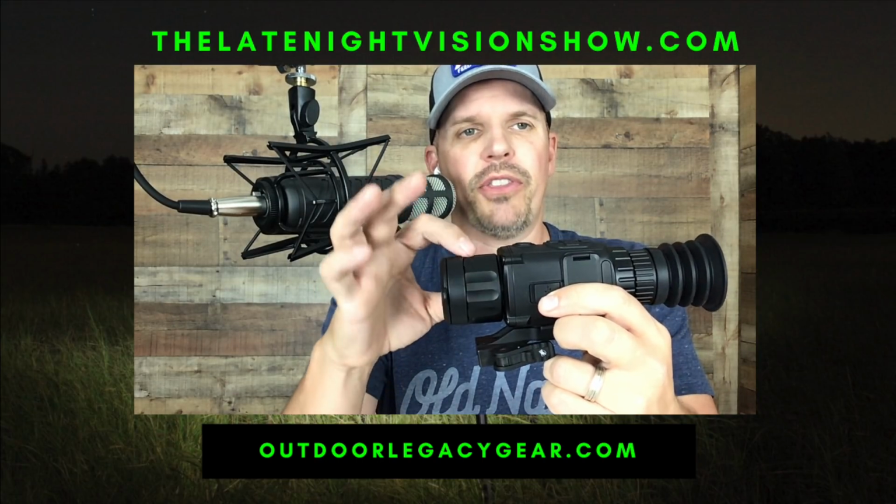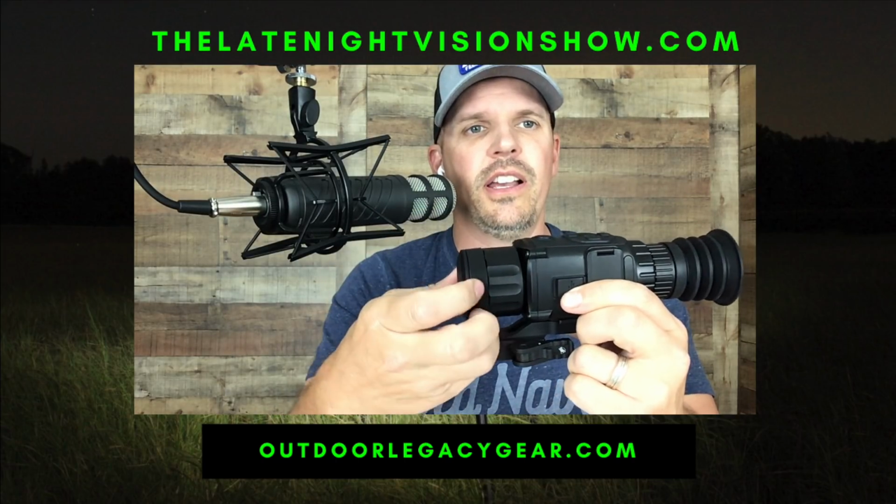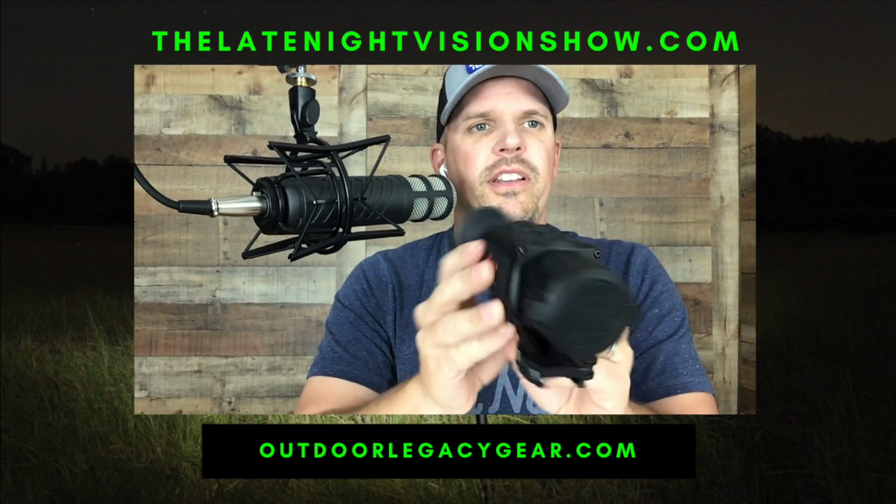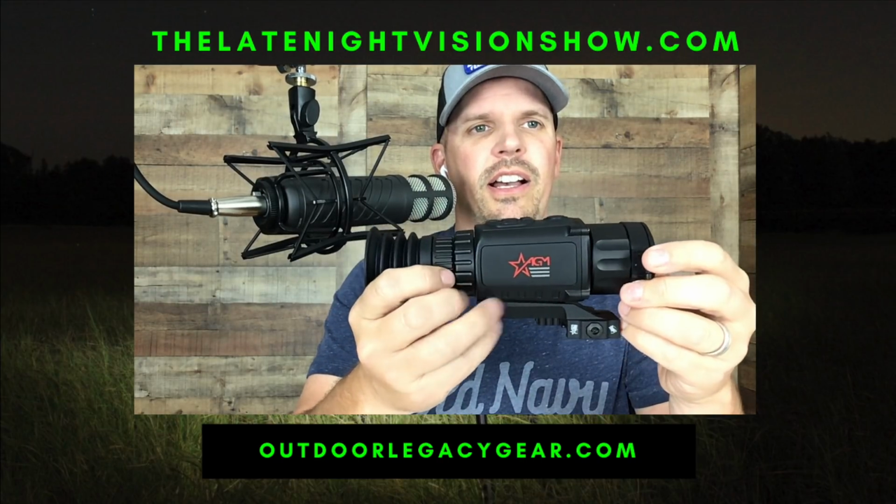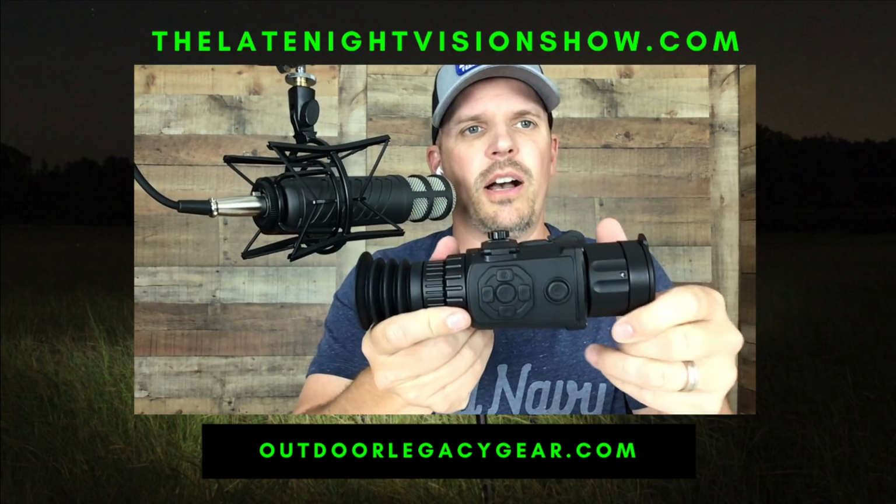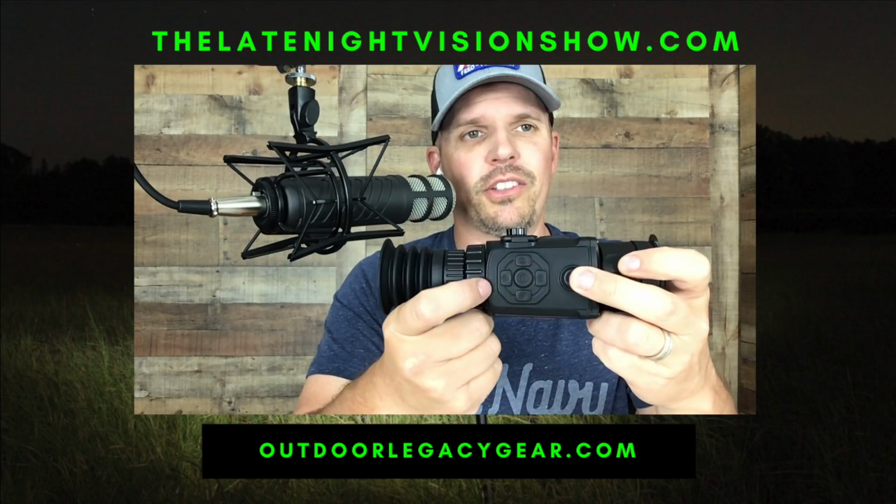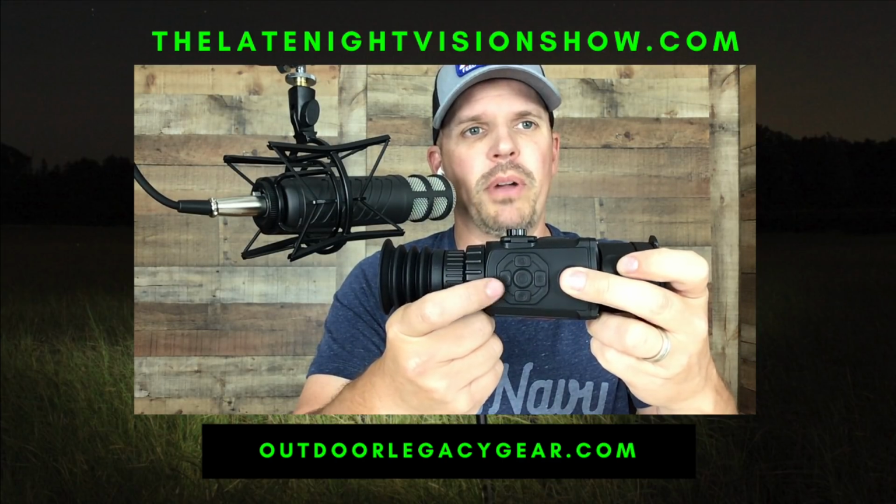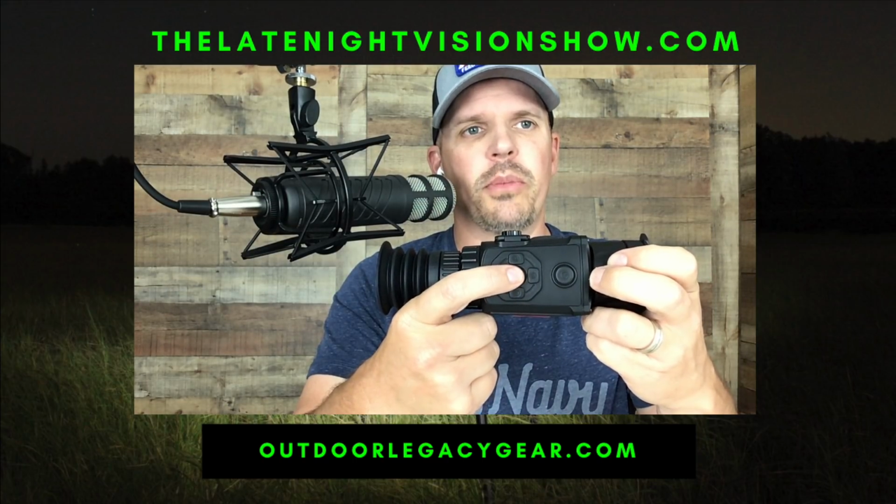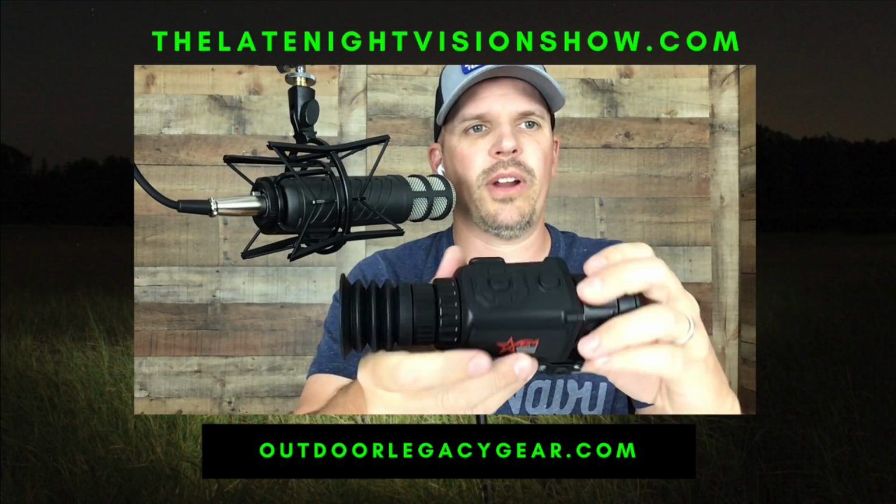Next, right here, we've got the front objective lens focus. This does focus the lens. Then we've got a rigid lens cap on it. Turning this unit around, nothing on this side, just a really cool AGM logo. On the top, we've got the button layout. We'll talk about this a little bit more. This is your power button, and this works just like a remote control. You've got a center button, and then up, down, left, right. Very, very simple to operate.